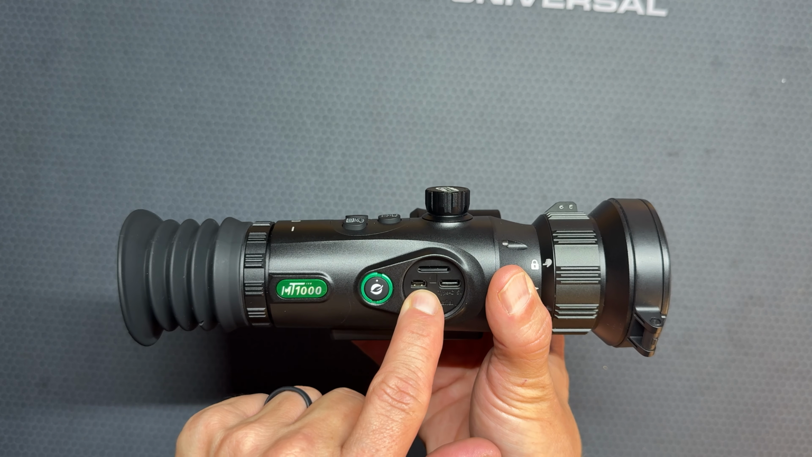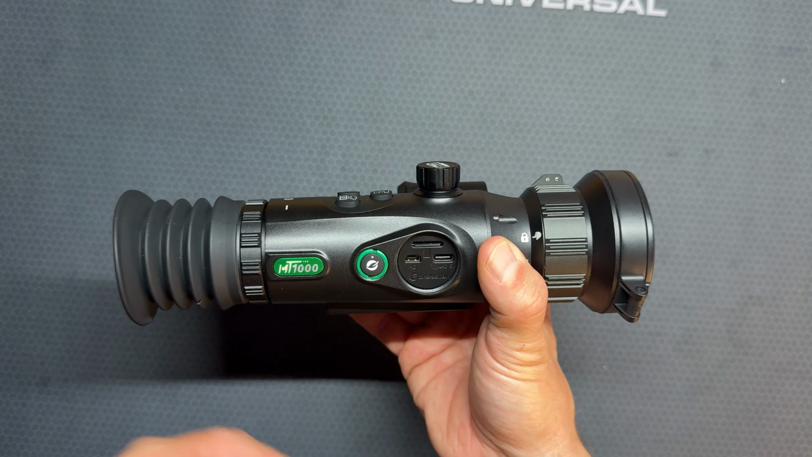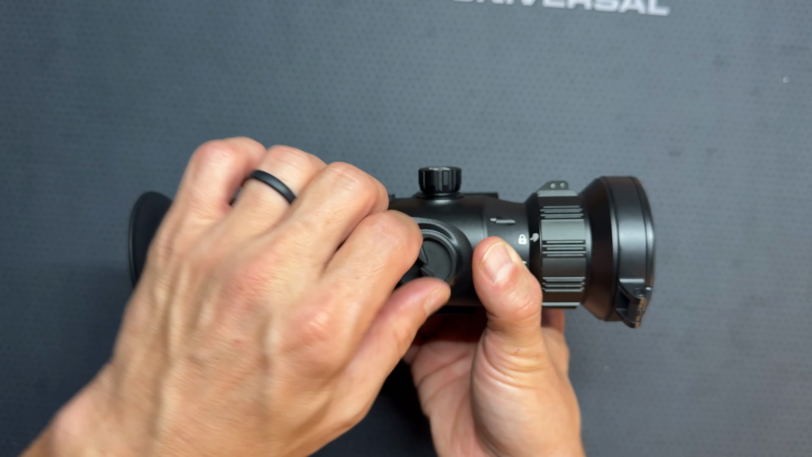So it's cool that they have a little output here. So if you want to set up a little monitor or screen for your little ones to watch, or if you got somebody you're taking out with you, they can actually view what you're looking at through the optic.